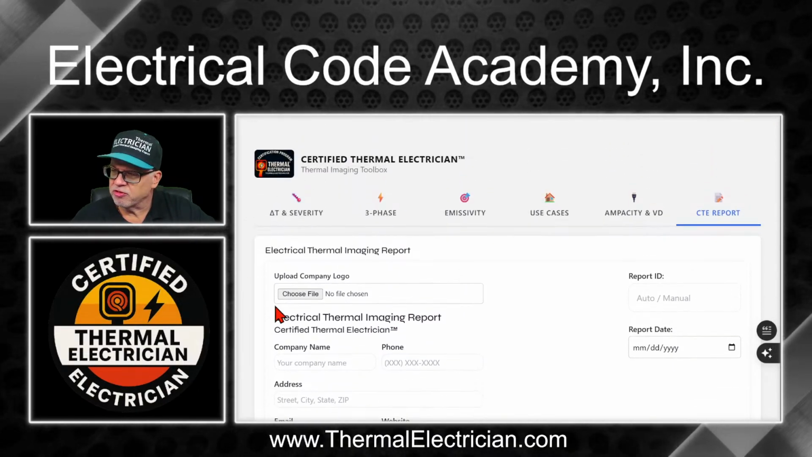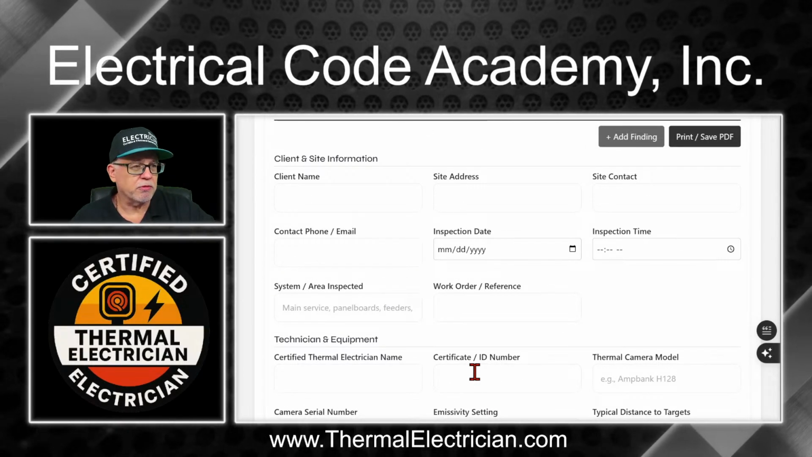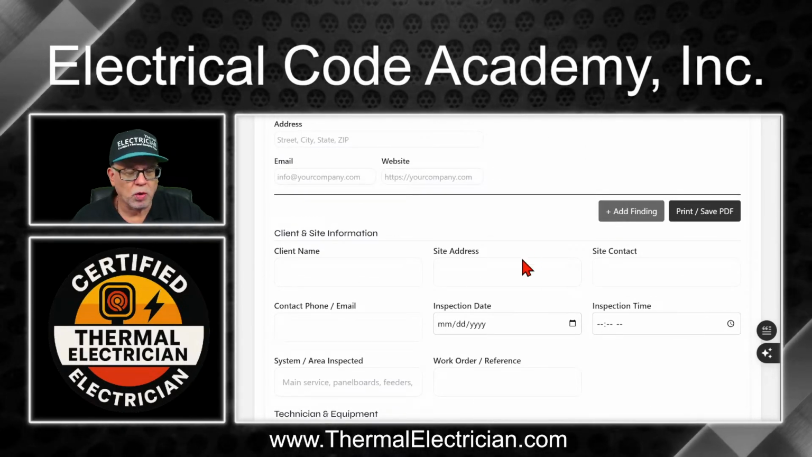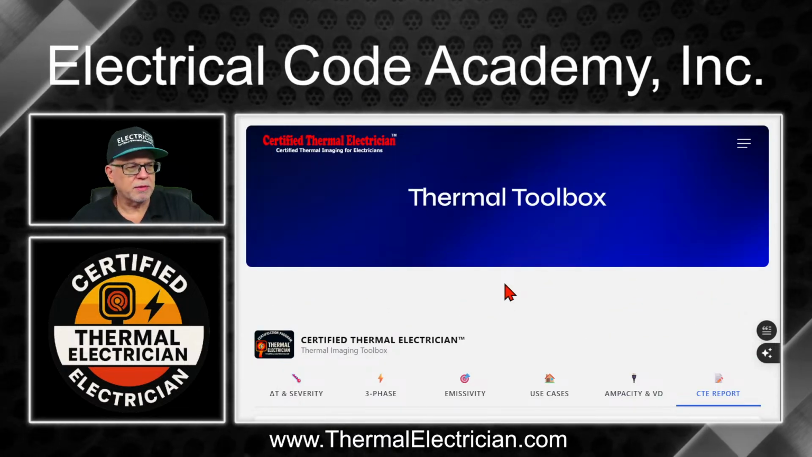Right here, you just upload your logo and you can print this and it'll only print the report. You can add as many findings as you want. Again, that's all included for the certified thermal electrician.